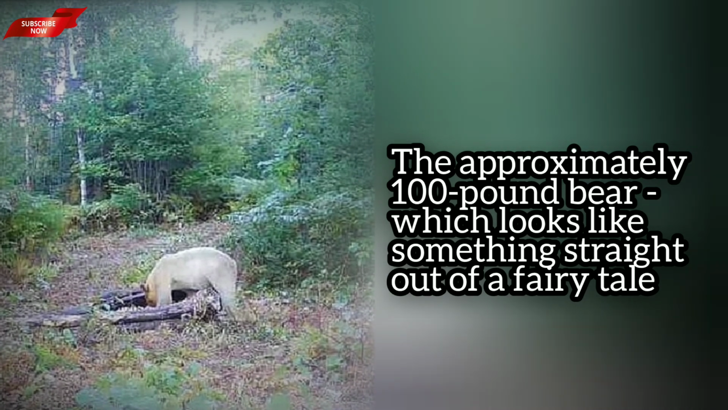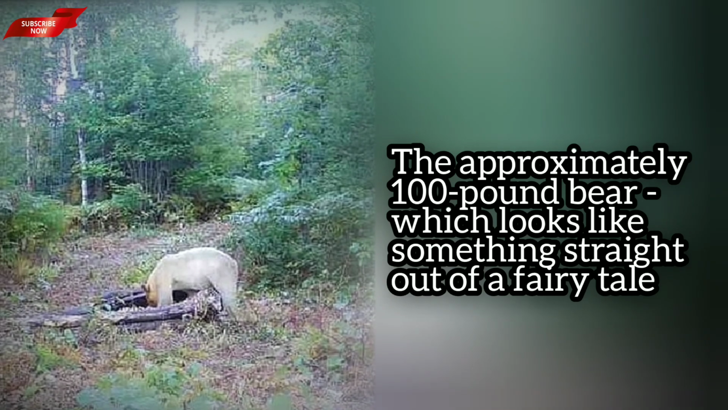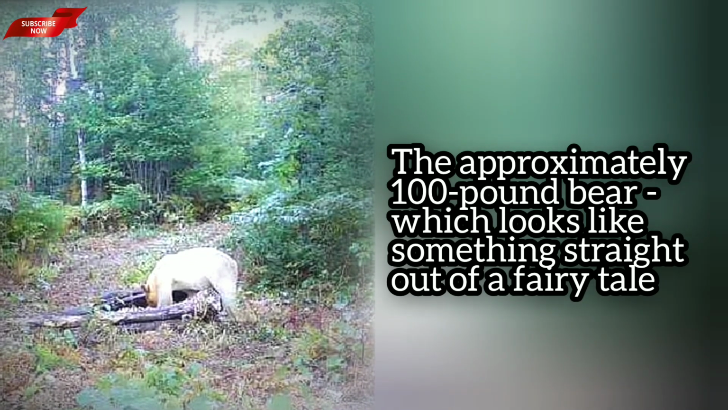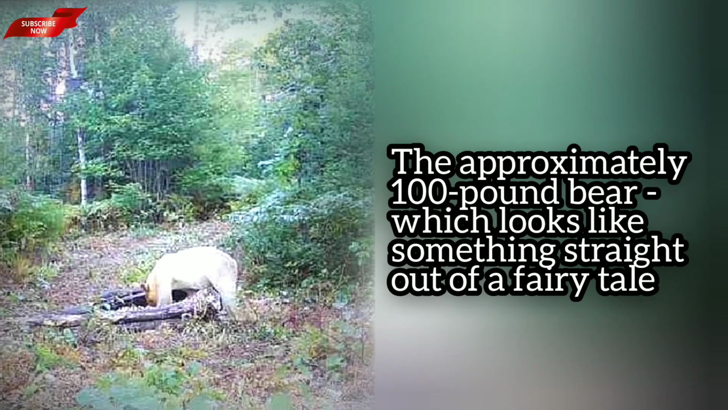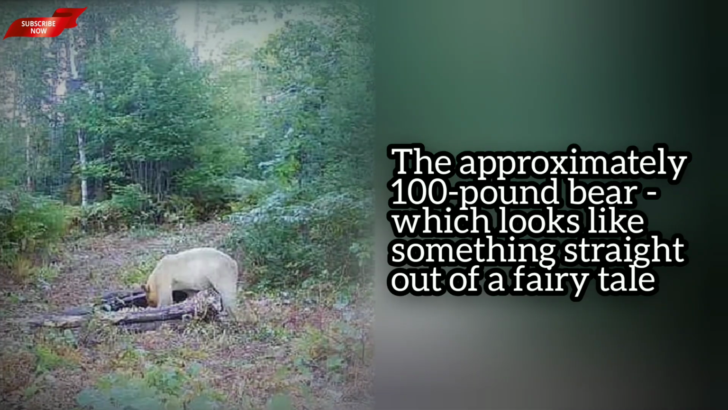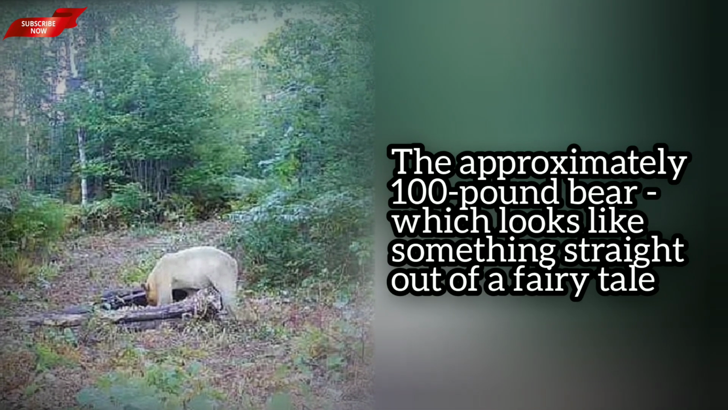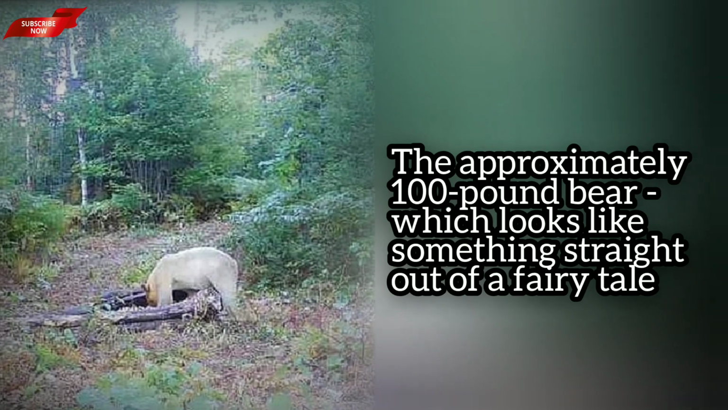"I thought it was just too cool," said Cody Norton, carnivore specialist with the local Department of Natural Resources. Norton remarked to MLive exactly how rare the discovery was in his neck of the woods. "It's just exciting seeing an animal pop up like this here, instead of somewhere else," Norton told the outlet, adding that while the department has yet to confirm the male bear actually has white fur, based on the footage, they are fairly certain it does.